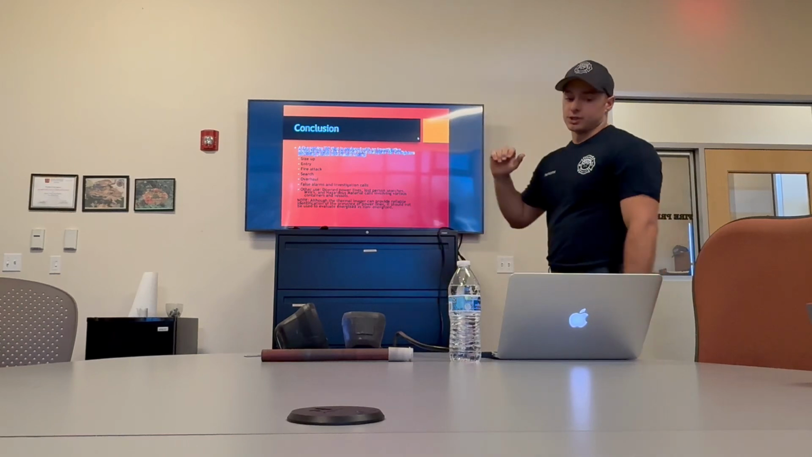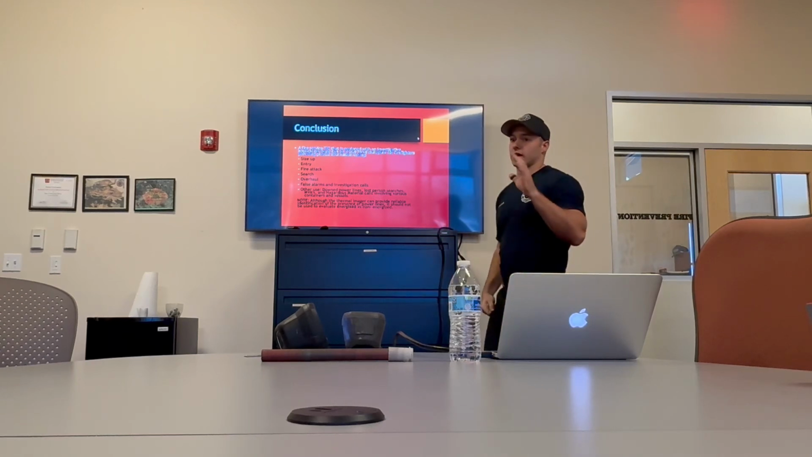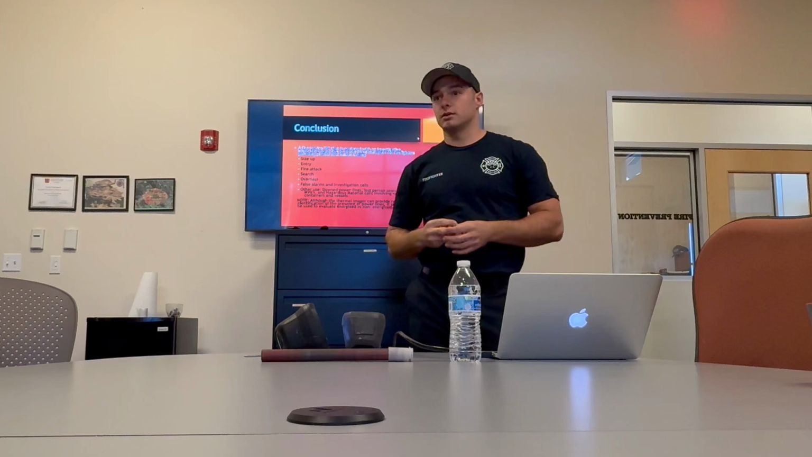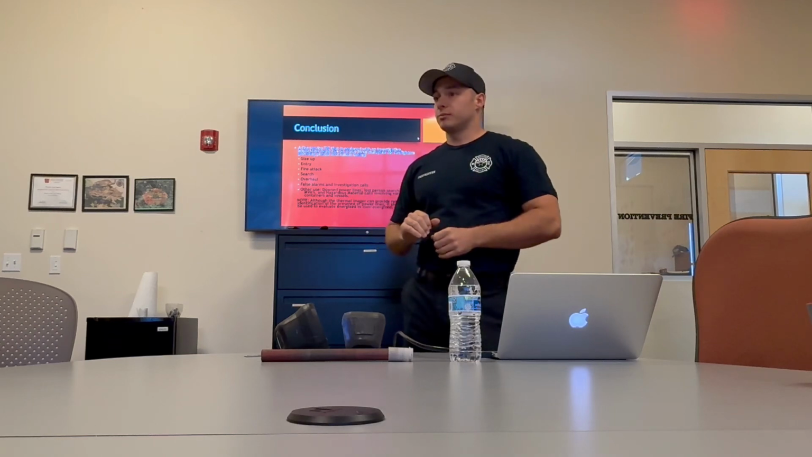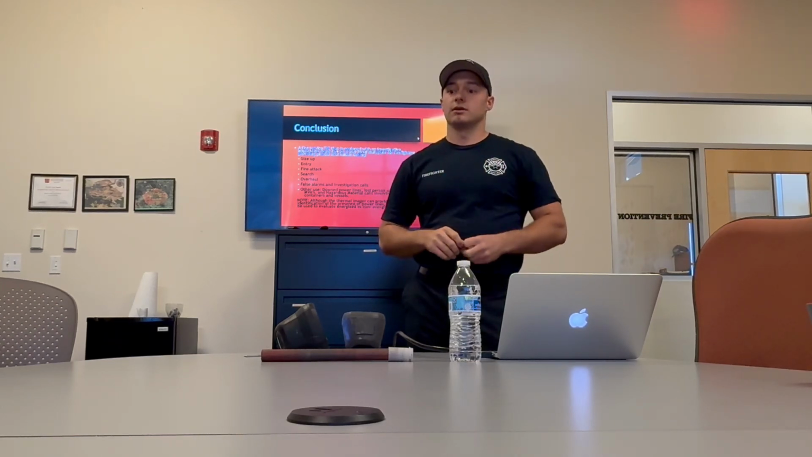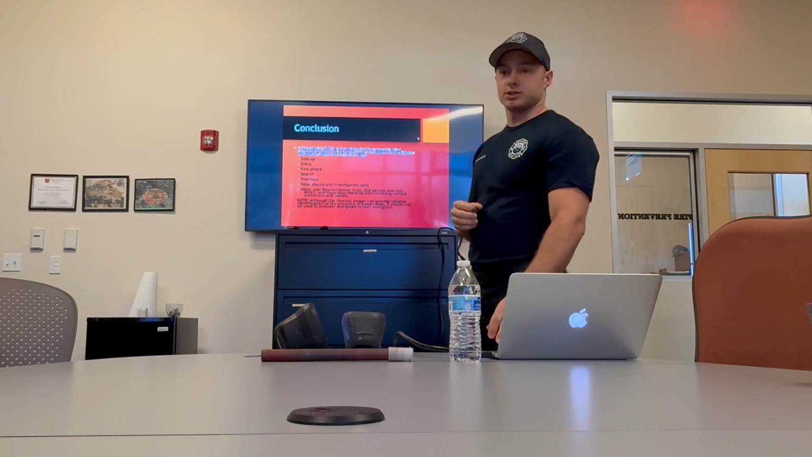In conclusion, it's great for scene size up, initial attack, and search and rescue. They do have limitations, but they're very specific limitations, and they can be used in a lot of general aspects. For new firefighters, you're going to stick with the NFPA mode. Minute start up, it's going to be ready to go, and you'll be able to see through that stuff. With the K55, you'll be able to get more technical as things progress. So, are there any questions?